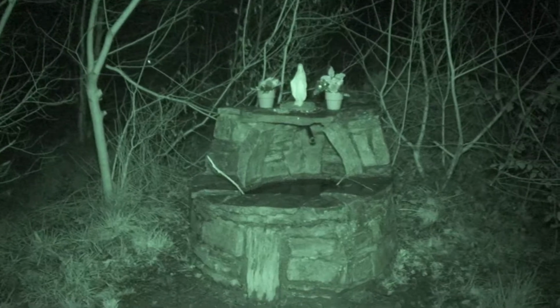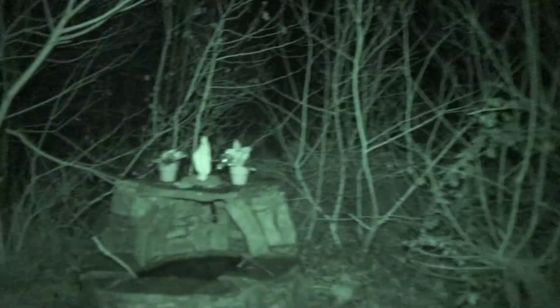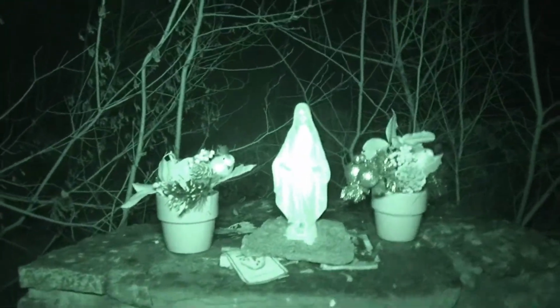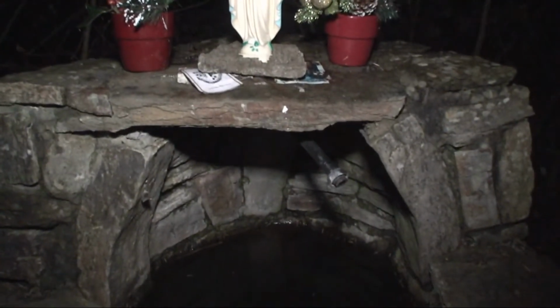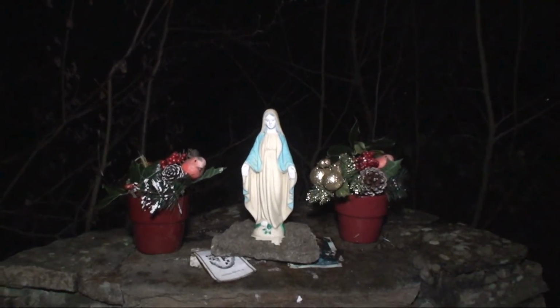There's a wee well there. And everywhere you go you get little decorated things. There we go. But the well is already full there. Little displays for Christmas.